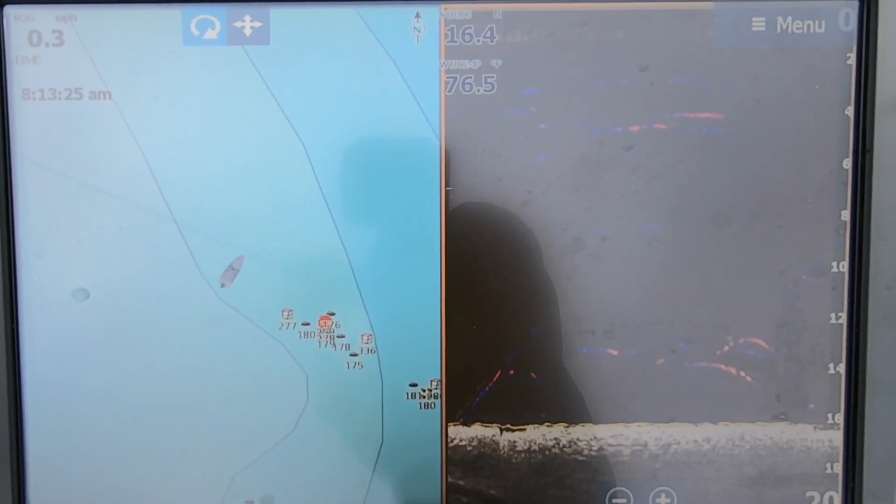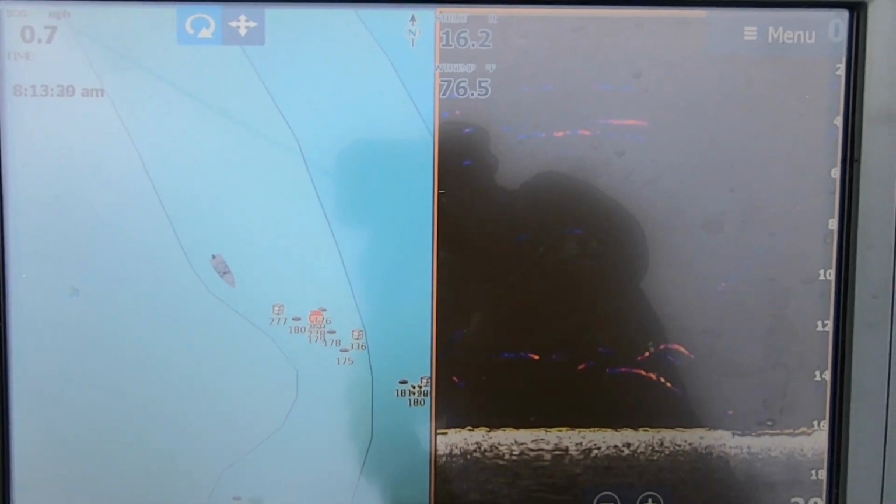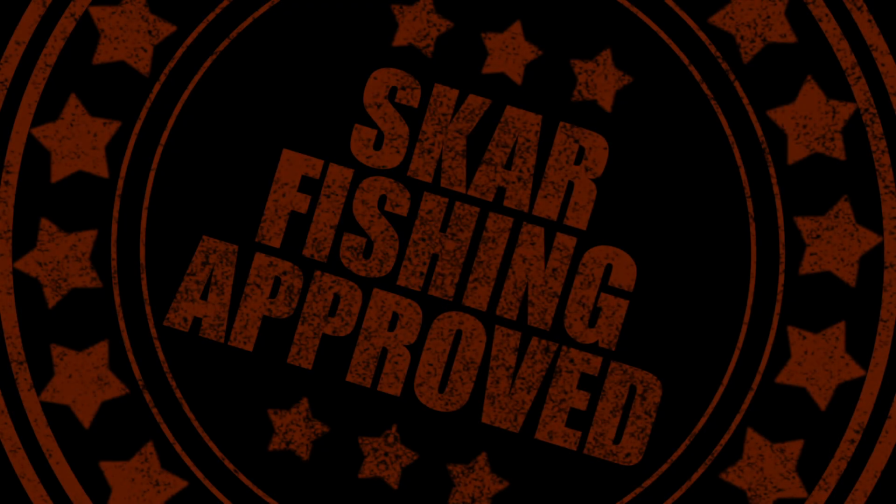And this is a prime example right here. So this is normally where my boat's at right now. That's where I would sit to cast to what I just saw.